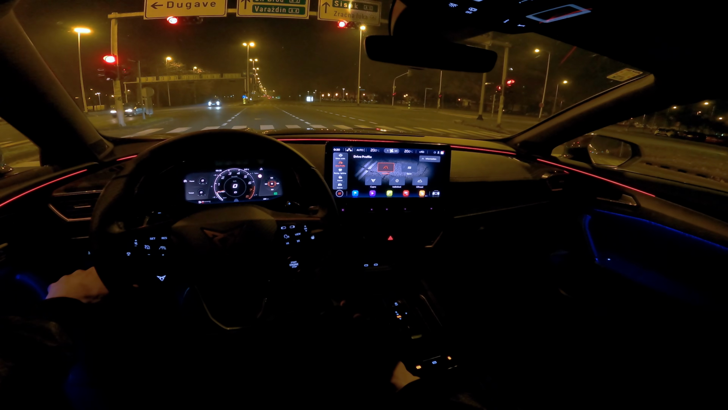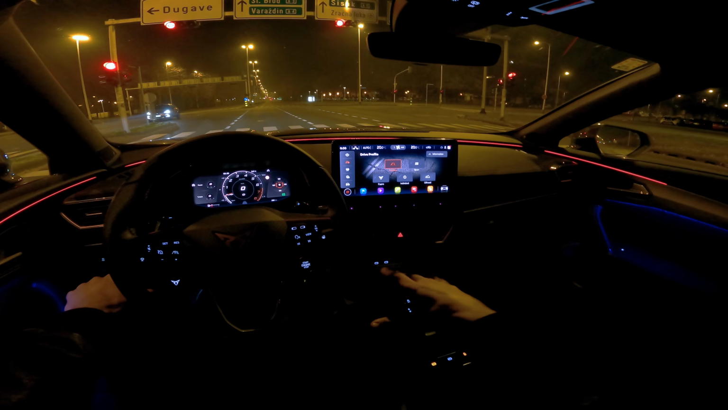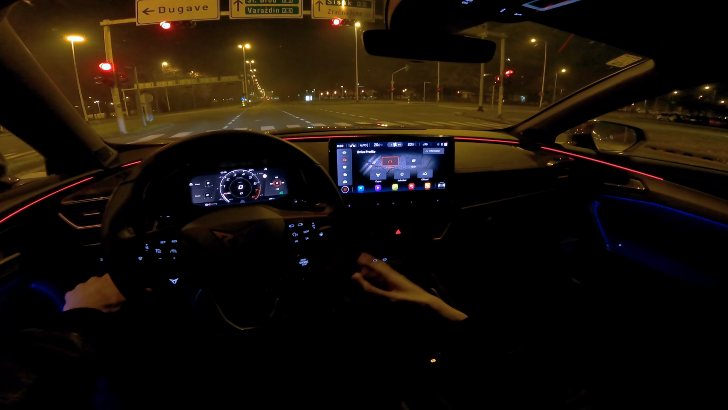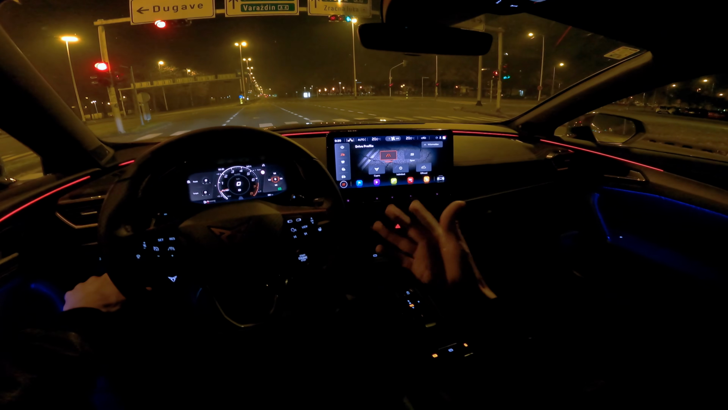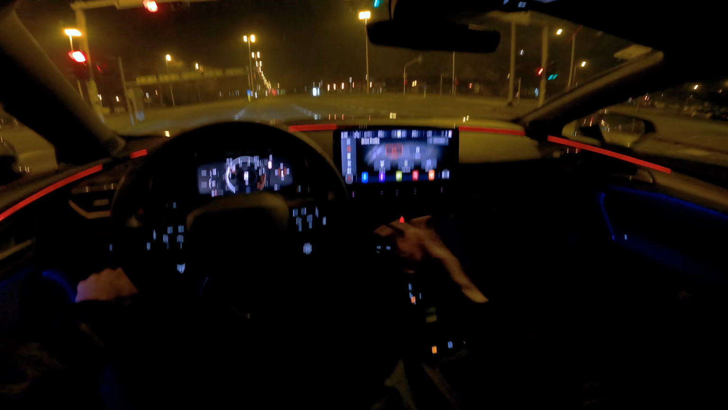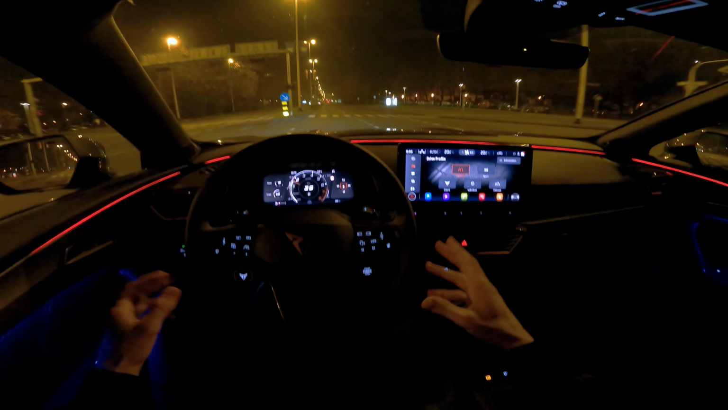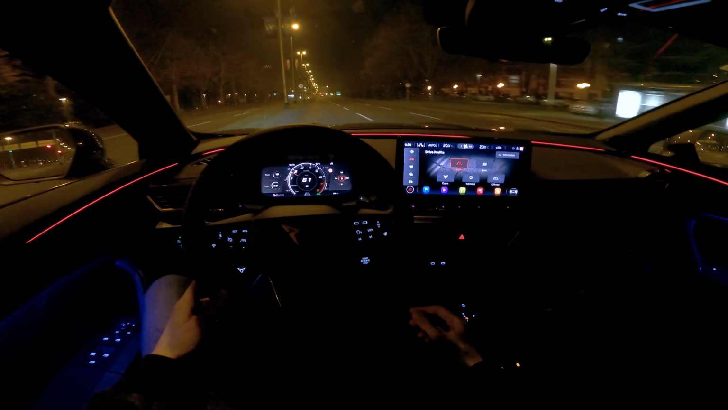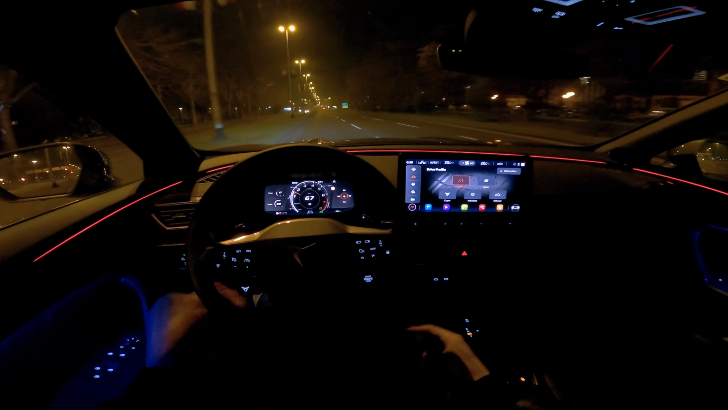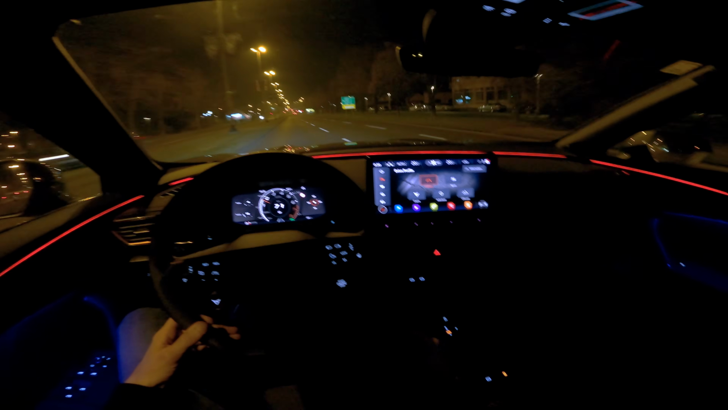So in comfort, the suspension is soft. You just hear the regular sound. In sport, the suspension stiffens up, and in the Cupra as well. And in sport and Cupra, there's this fake engine sound that's amplified through the speakers. It sounds cool at first, but at some point I personally would like to have an option to turn it off.